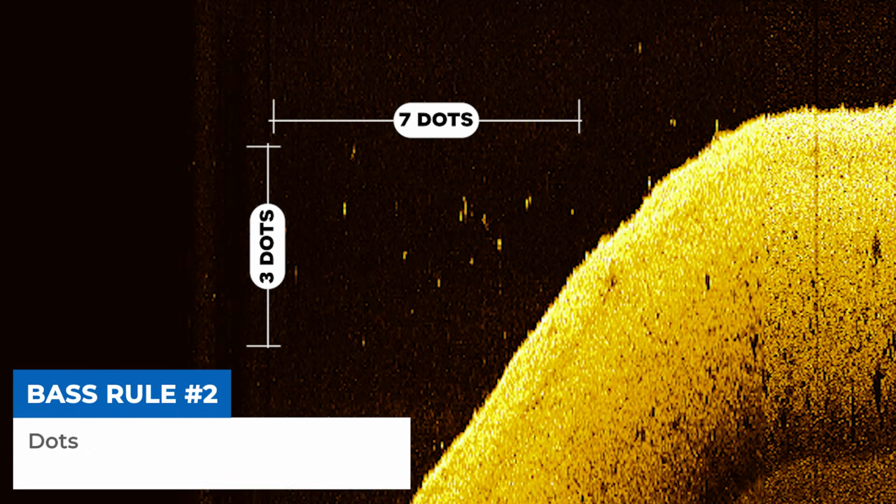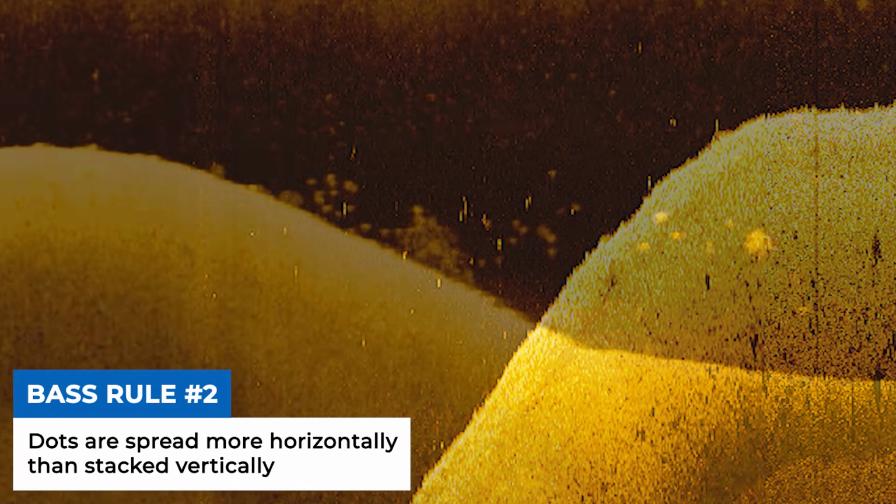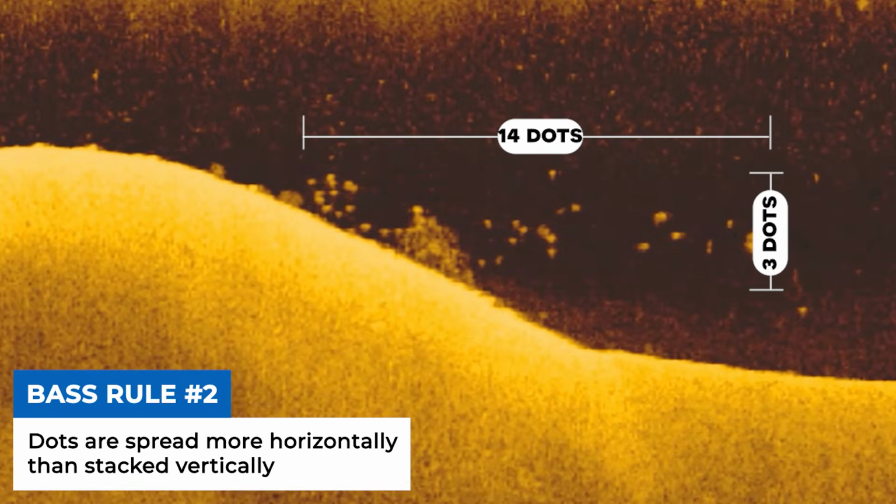However, bass usually don't stack on top of each other more than 3 or 4 dots tall, except for when you're dealing with massive schools of bass that are 200 or 300 fish big. These are very uncommon, and most of the time I find that my bass schools are stacked no more than 3 to 4 dots tall, and they're spread across the screen maybe 7 to 10 dots wide.